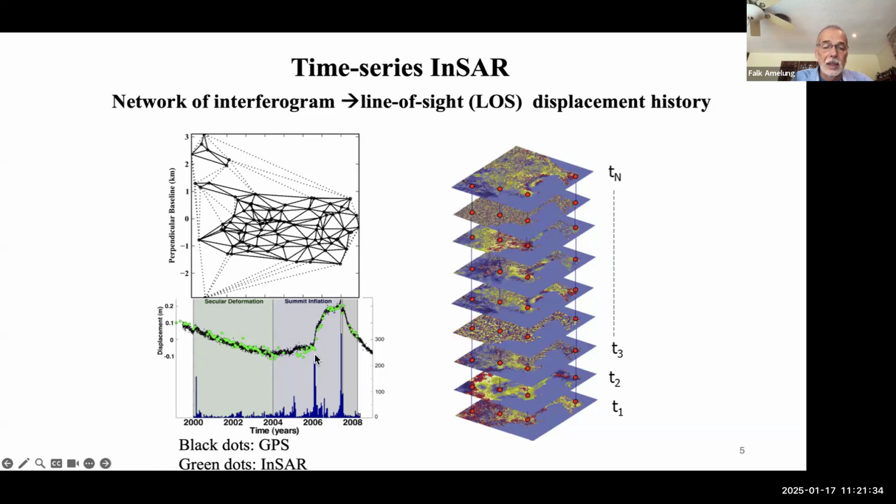The green dots are the InSAR. The black is a GPS station, and so it agrees as it should.